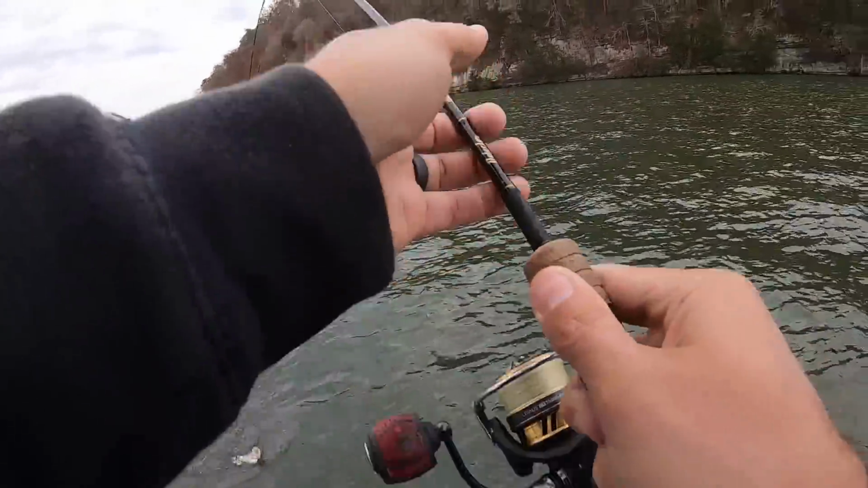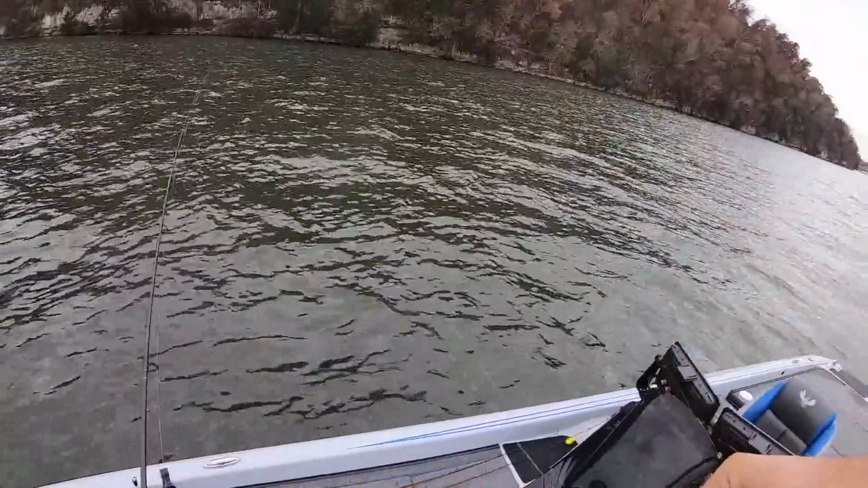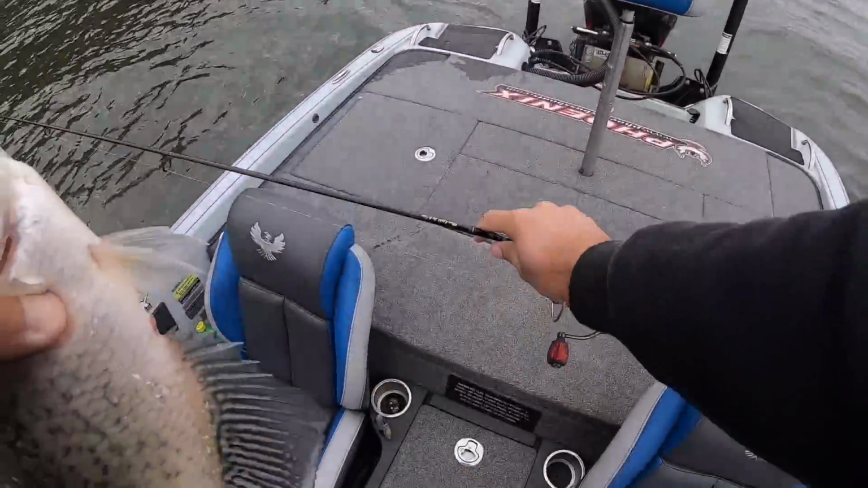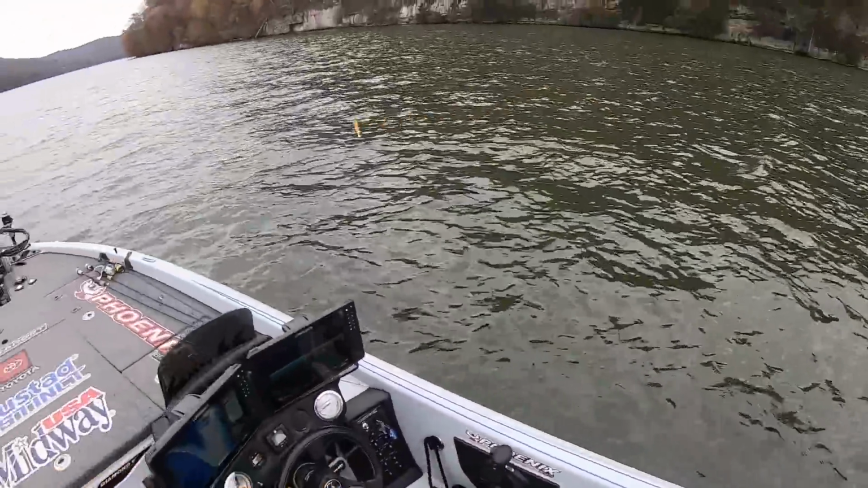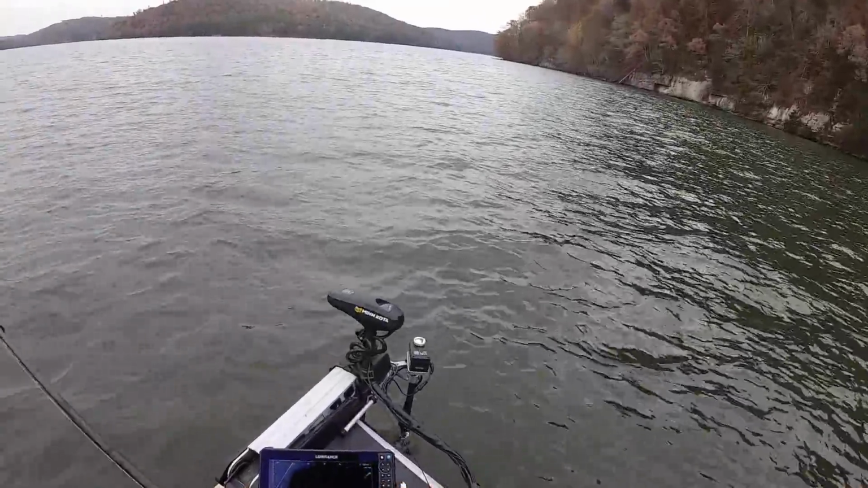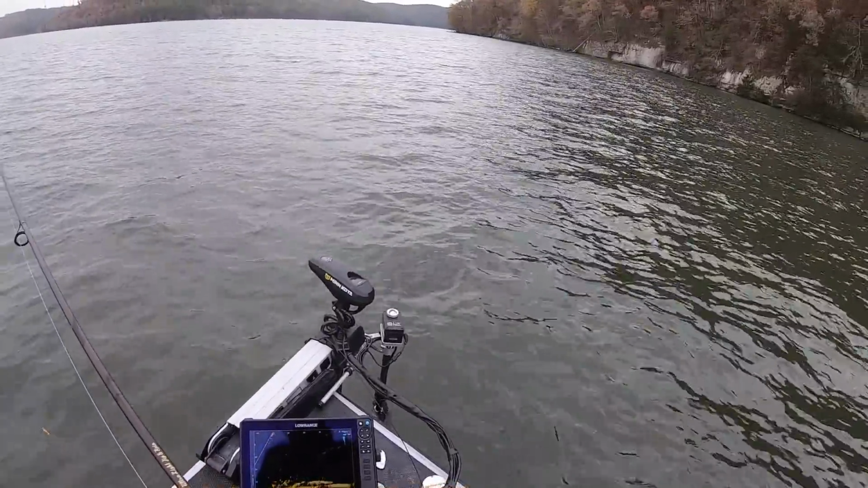There's a crappie. Decent fish. I had to play keep away with that one to get him to bite it. I just cannot get dialed in today. I hate changing up baits this much, because I like to try to teach y'all something about baits and stuff in every video, but I'm just having to do what I got to do to get them to bite today, to be honest with you.